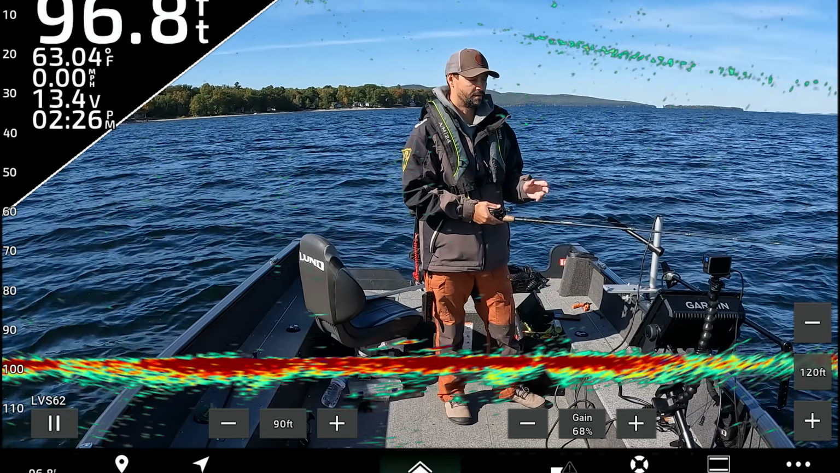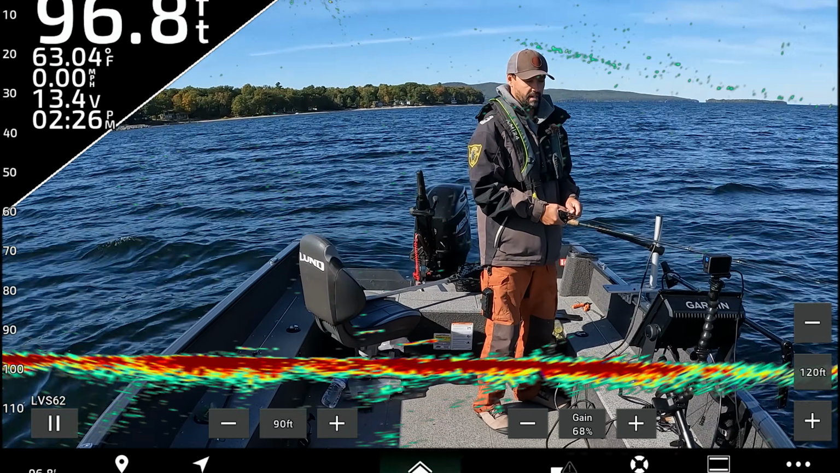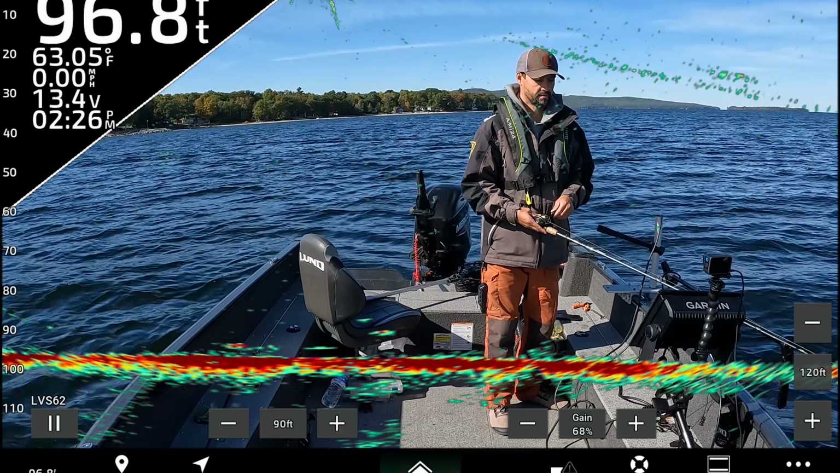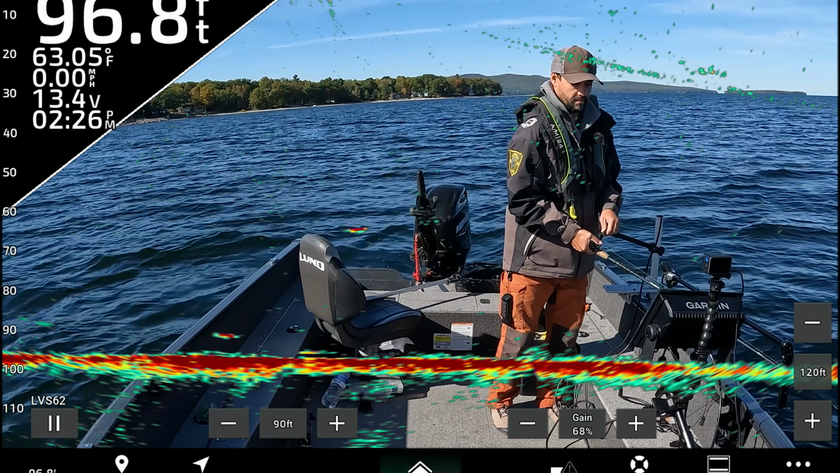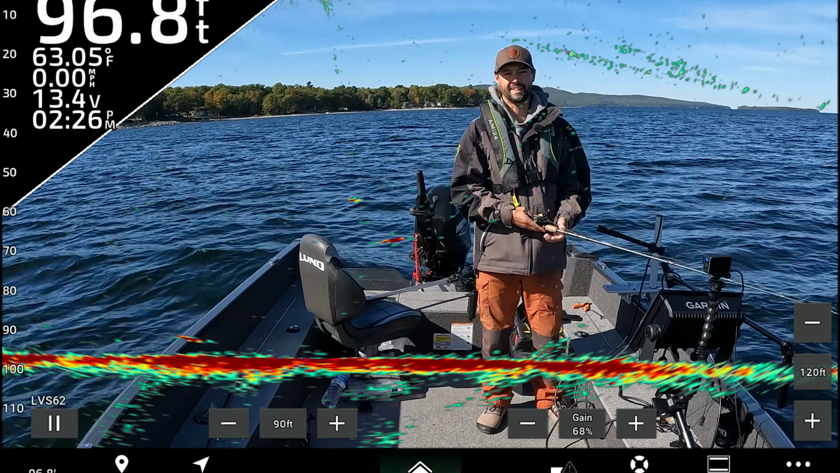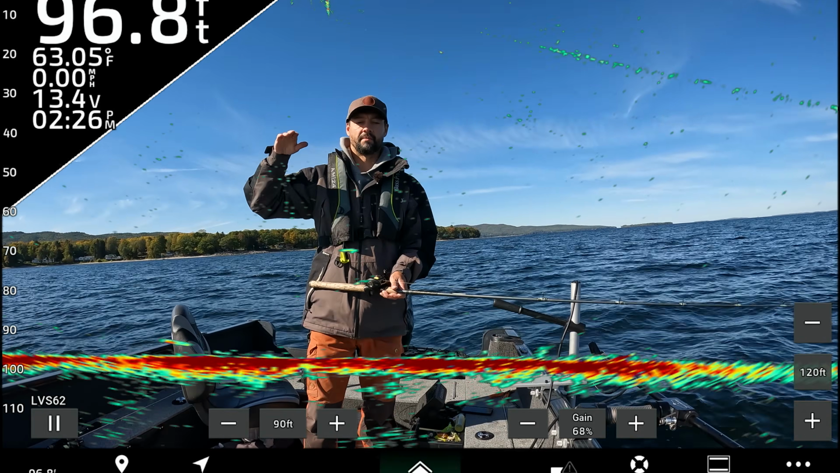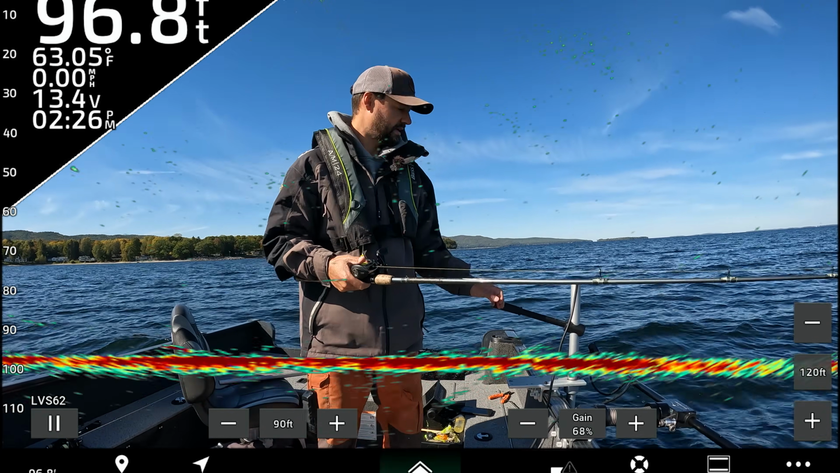So I have bait kind of all around me. I have lakers just completely stacked underneath me, which is really nice. Oh, they're so hungry, they keep slacklining me. And you really want to make these lakers chase. So we want to keep the jig above the bottom of the lake as much as possible. I'm going to put on 2D here on the right in a second.